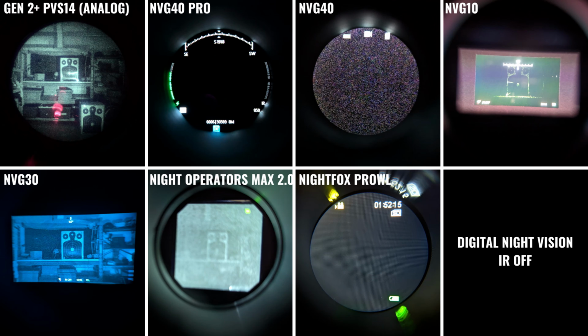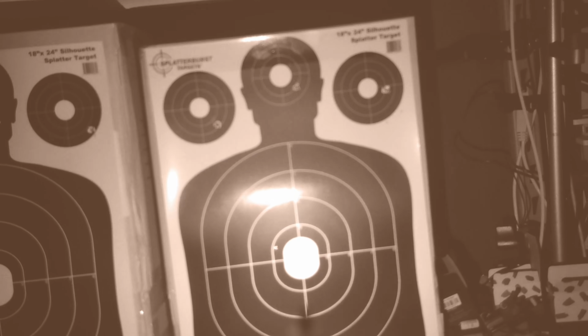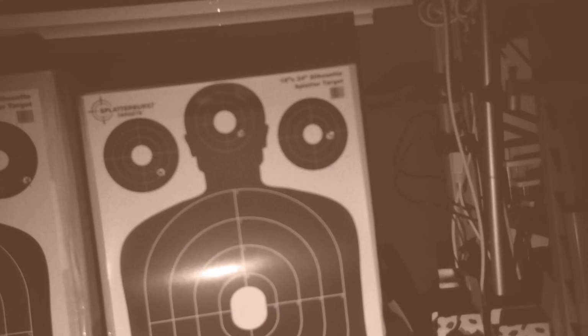We've lost the image entirely on the NVG40, the NVG40 Pro, and the Night Fox Prowl, and we do have a very faint image on the Night Operator's Max 2.0 and the NVG10, but under these conditions, the NVG30 really outperforms amongst the other lower budget tier digital devices, and it's much closer to the analog PVS-14 than any of the digital devices. We'll wrap things up with my final thoughts on these devices and how they compare to other offerings in the same price range.